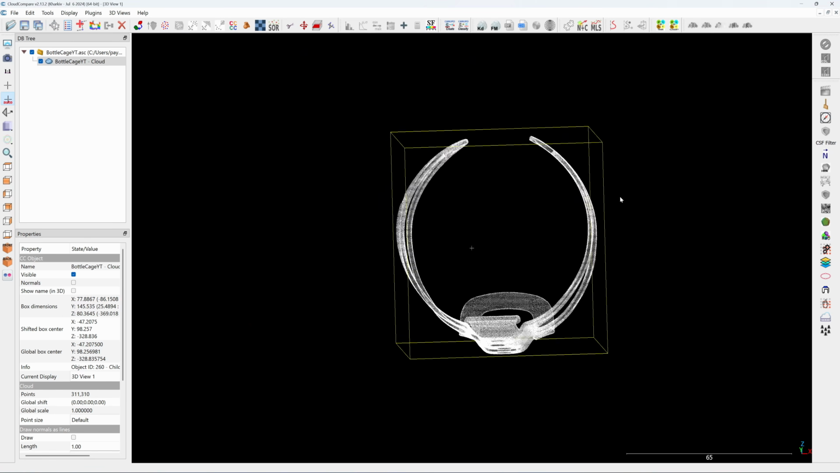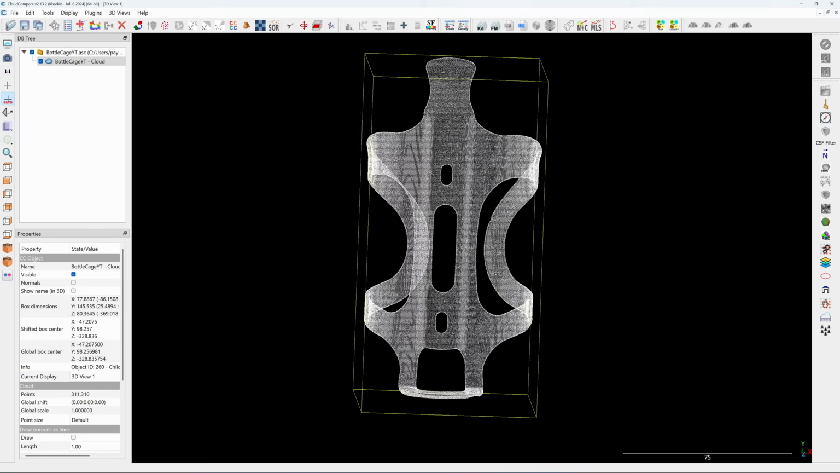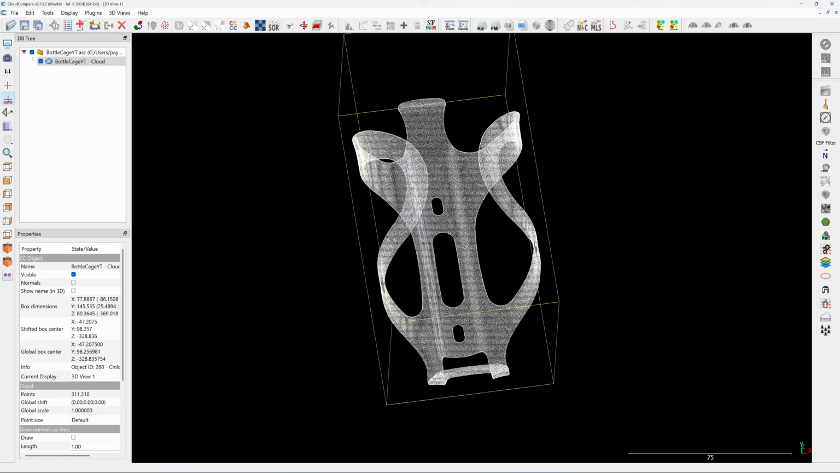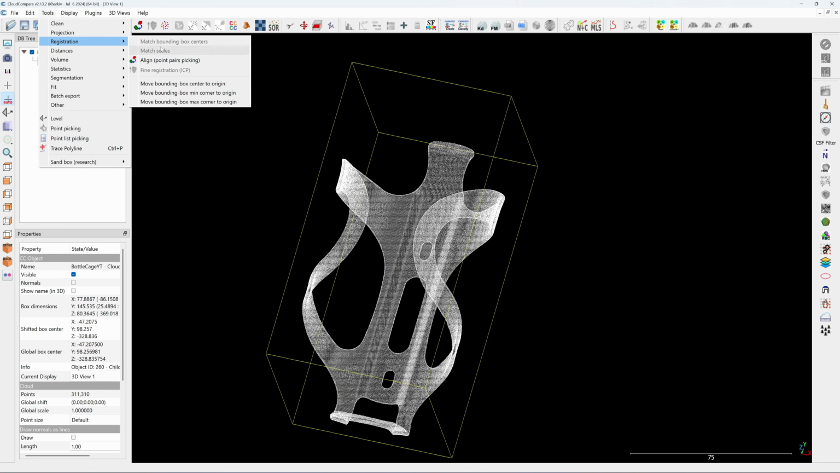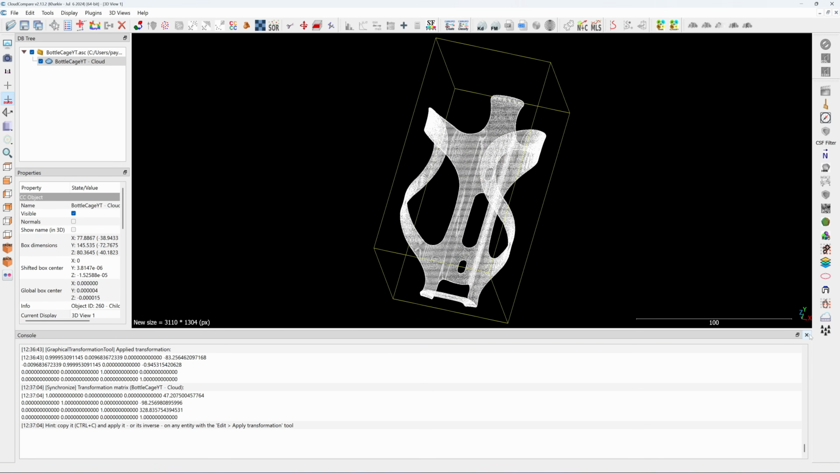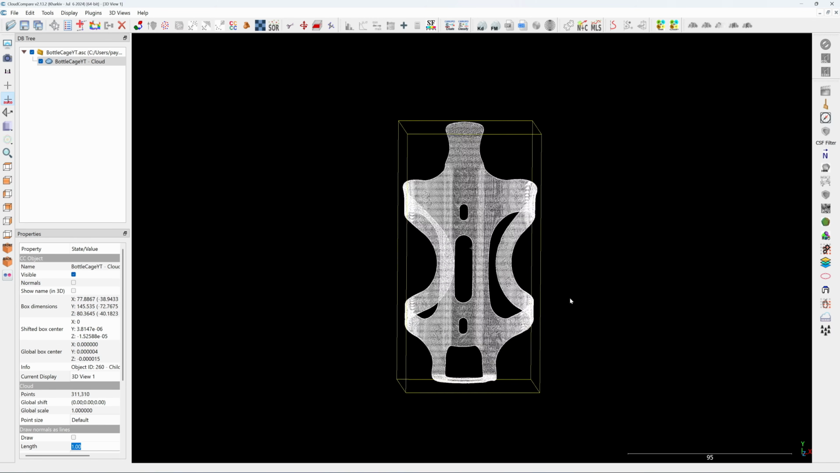Because we don't have any noise, it's a very clean scan. So I'm going to move the center of the object to the origin point. I do this by clicking on Tools, Registration, Move bounding box center to origin. Now it's done. If you look at the property box here, the global box center is 0, 0, 0. So everything is in the center.